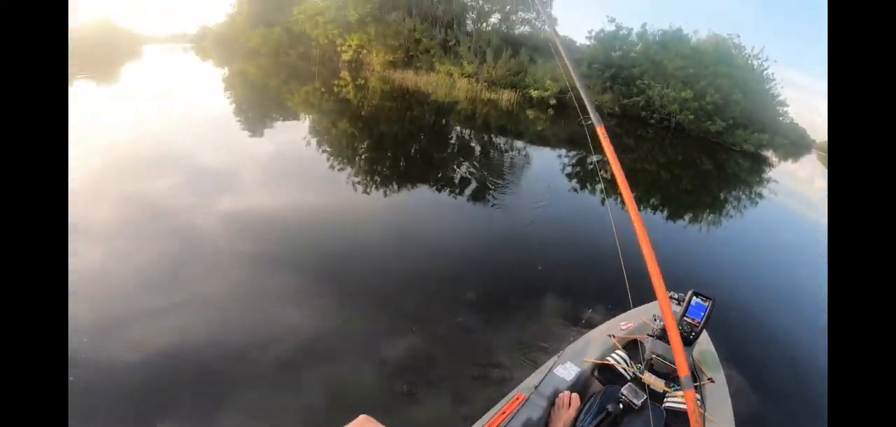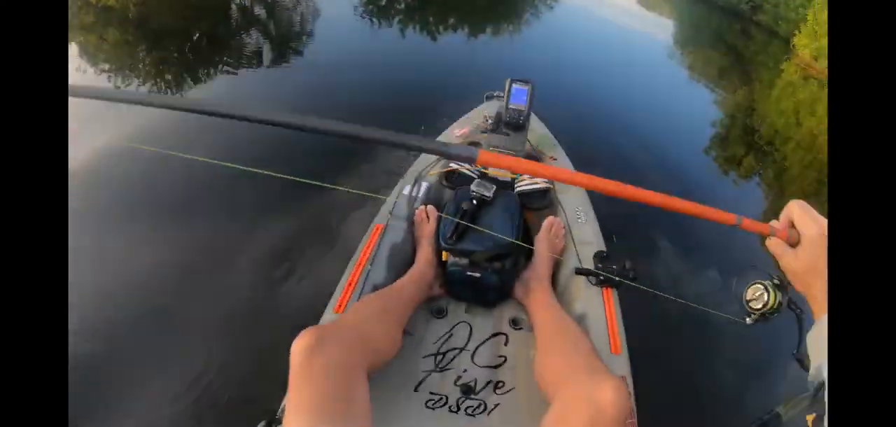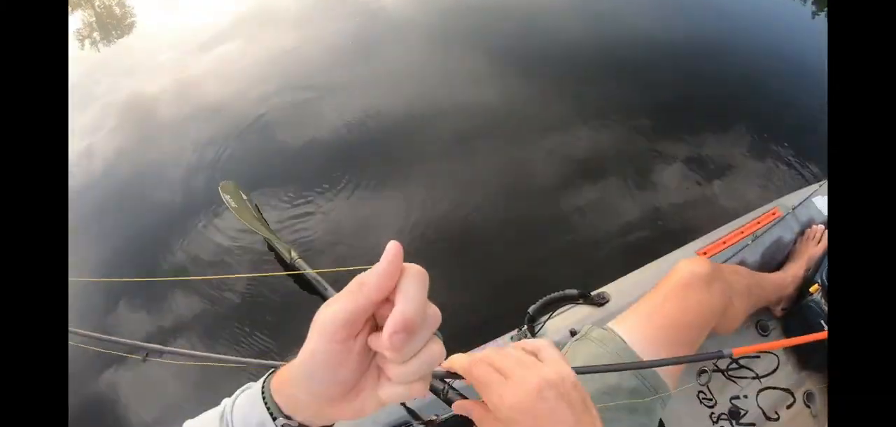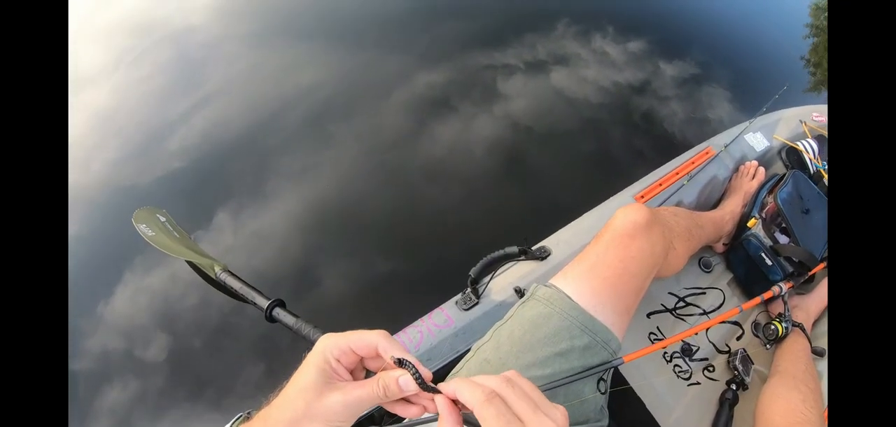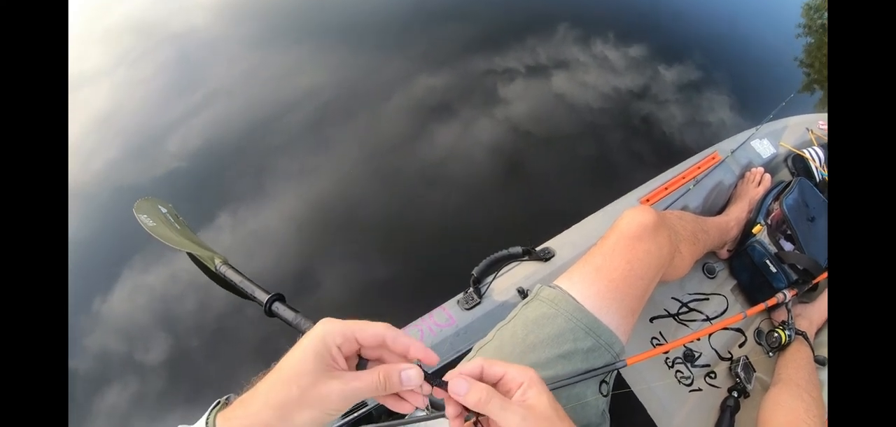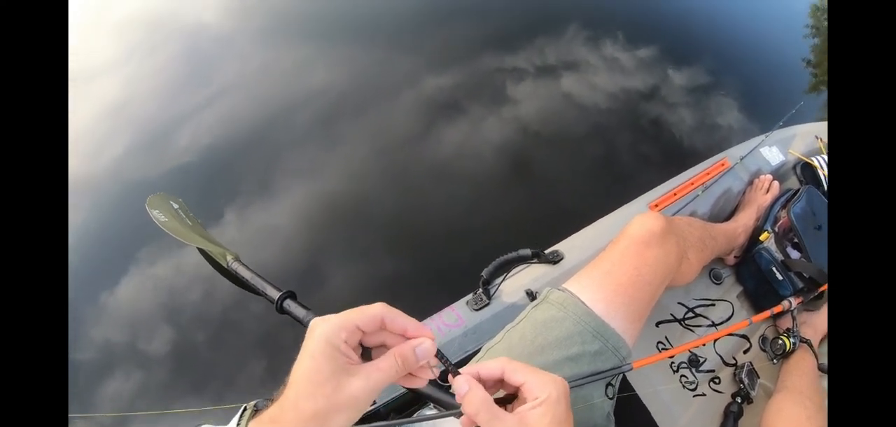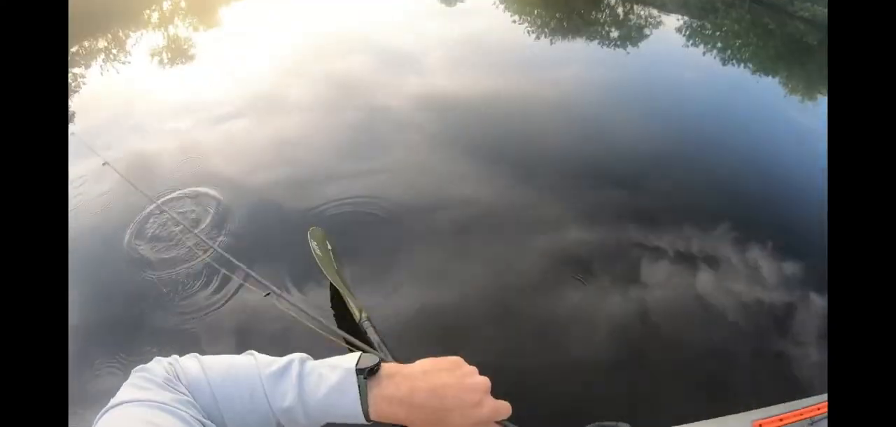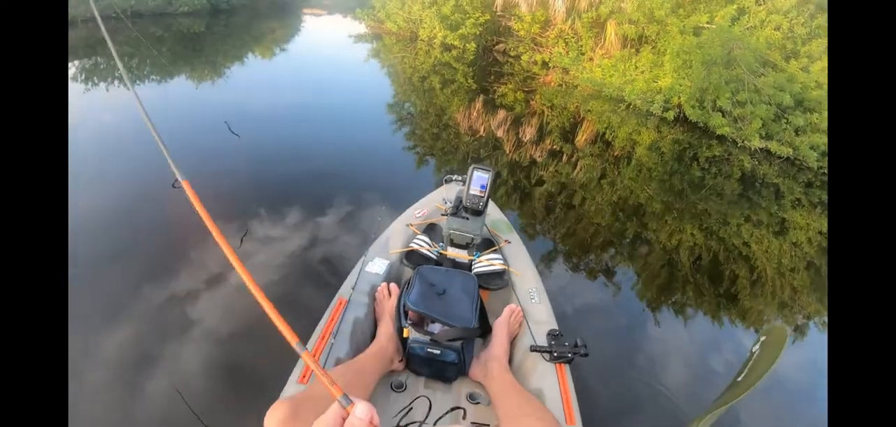And of course, now I'm free floating, so I'm going to have to get my worm reset, paddle back up. I still have not become proficient with baiting a worm in the Texas rig setup.